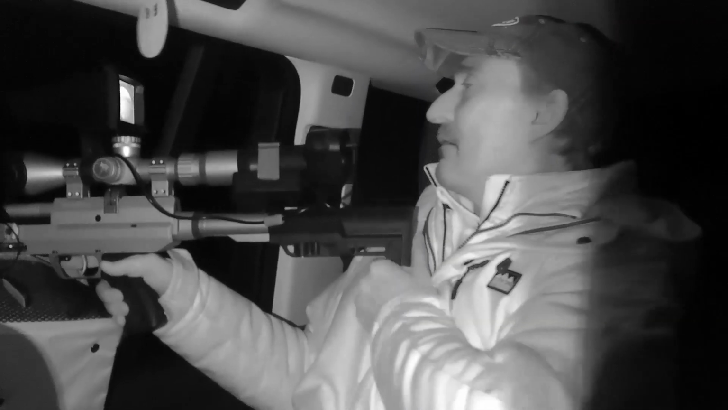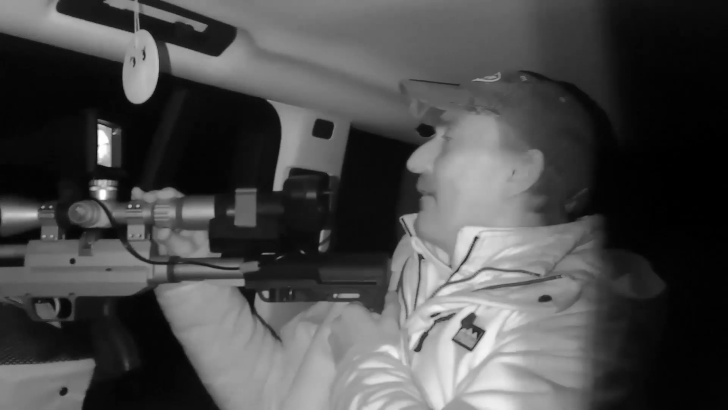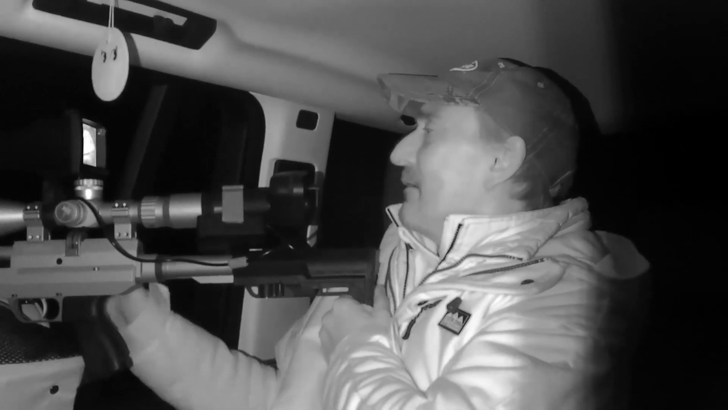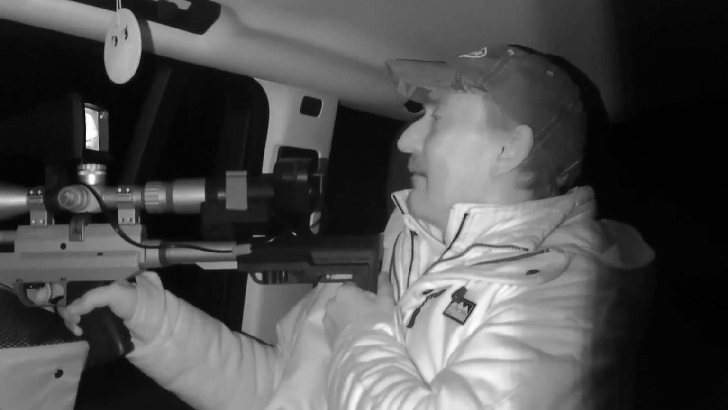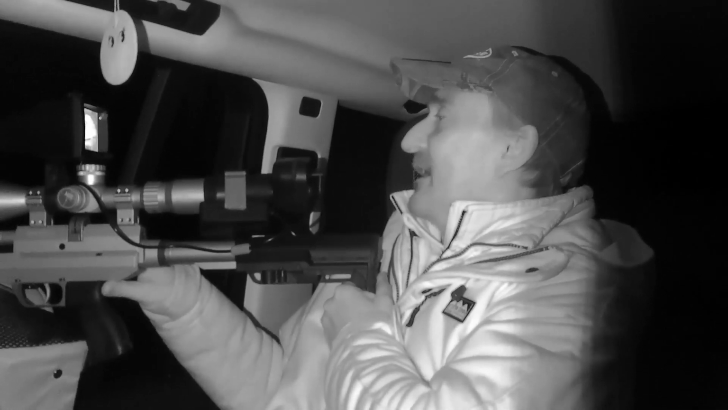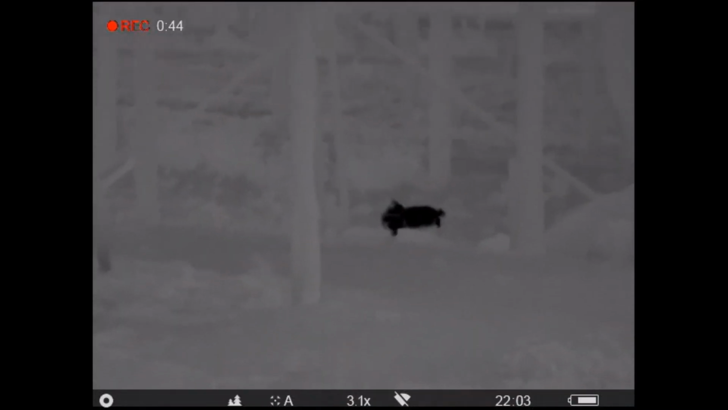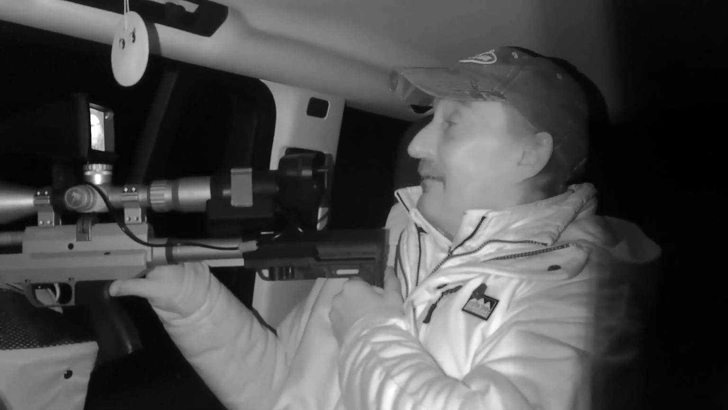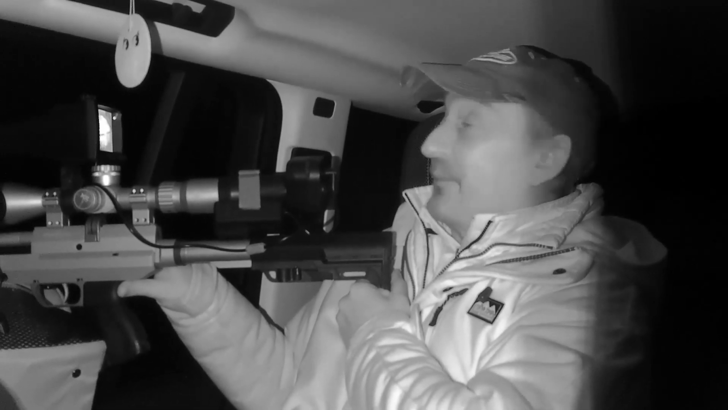The team have spotted the first rabbit of the session, and it looks like the shot is on for Neil and his 40 foot-pound Concept Light. There you go, straight down. Now I lasered that one at 35 metres, nice clean headshot, and he went straight down.